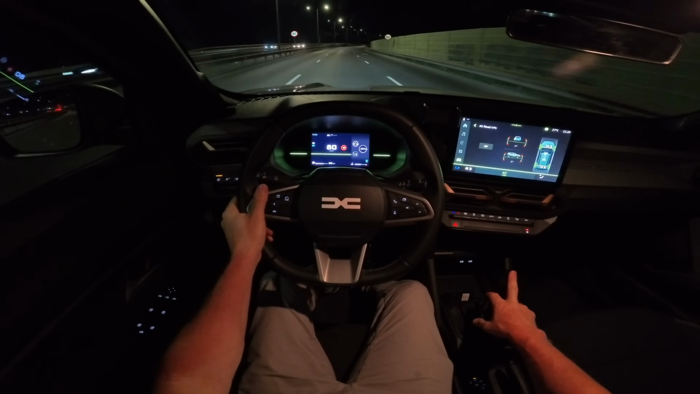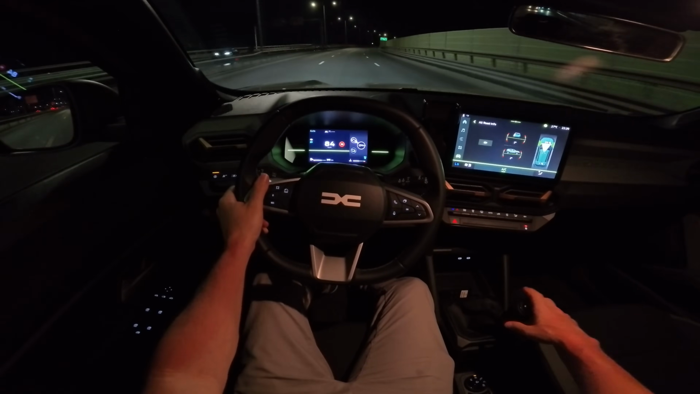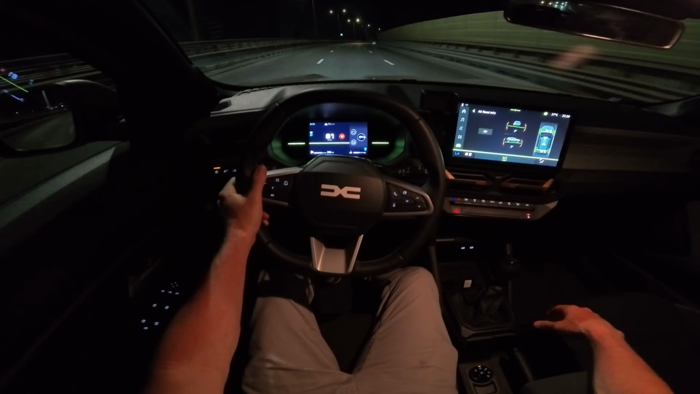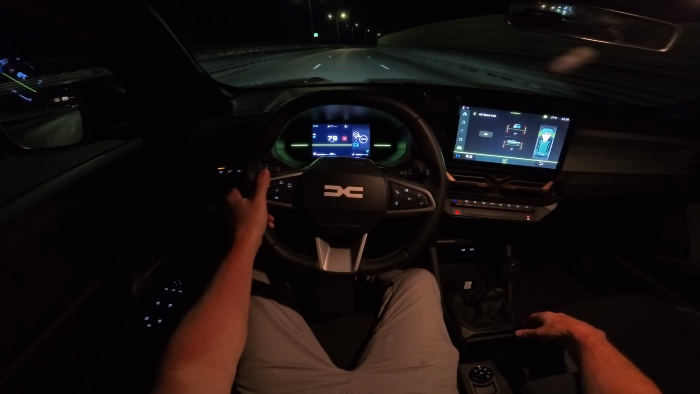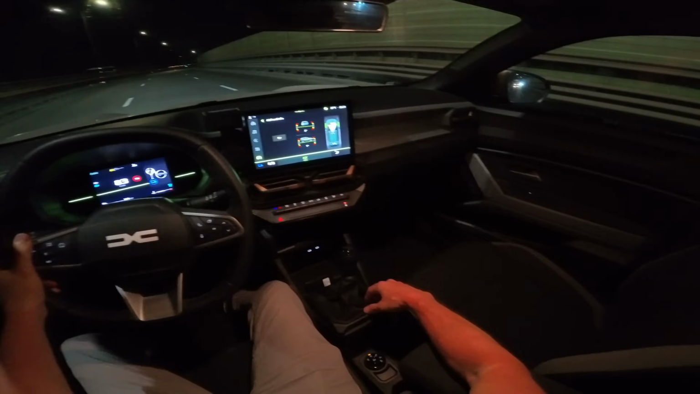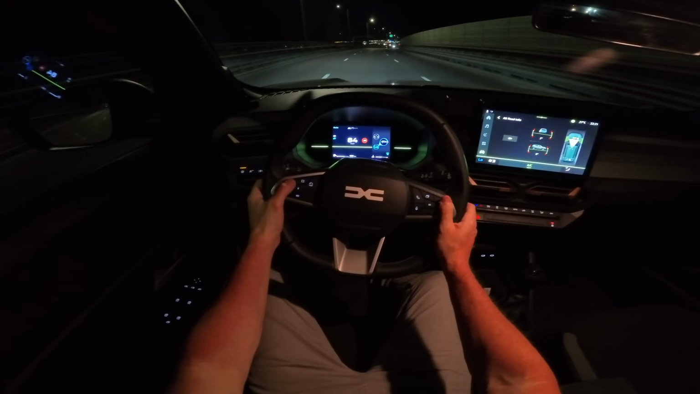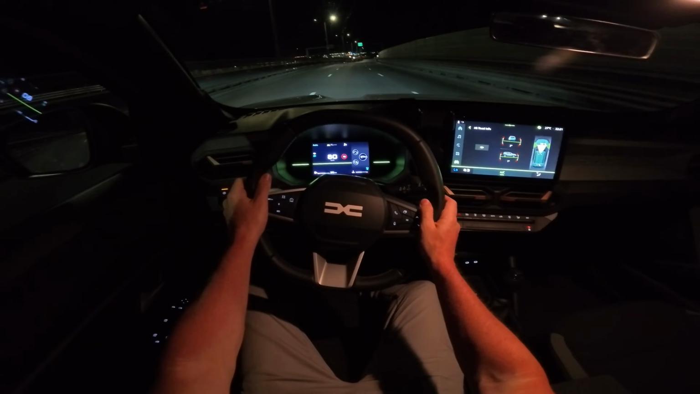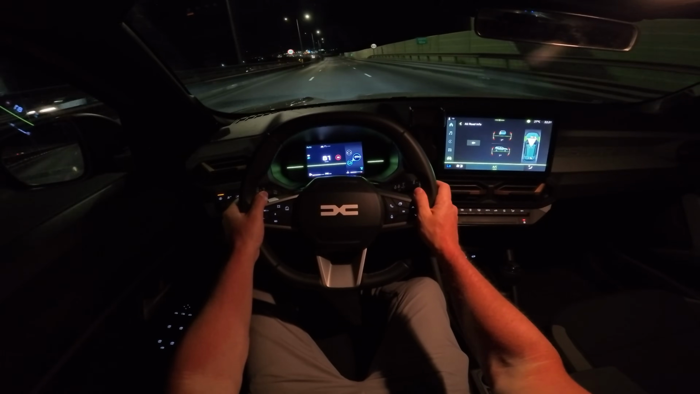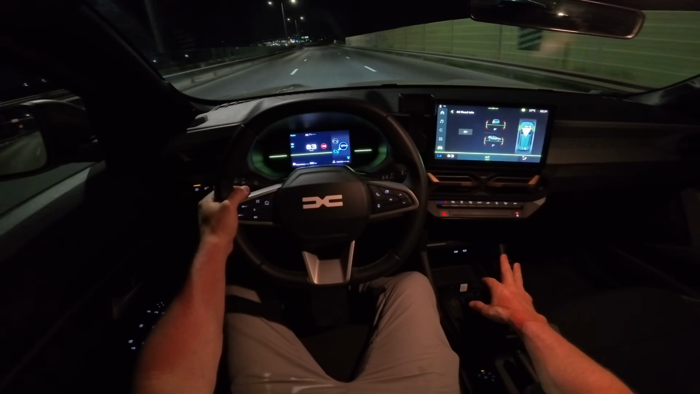I like also the gear shifter, the gear selector. It's much smoother and simpler. Also the armrest is adjustable. It sits in the perfect position. Really nice. I mean, it's easy to drive. You get used to it really quick. Also on the highway, it comes with lane assist and also adaptive cruise control. I will explain more about that in the test drive video.